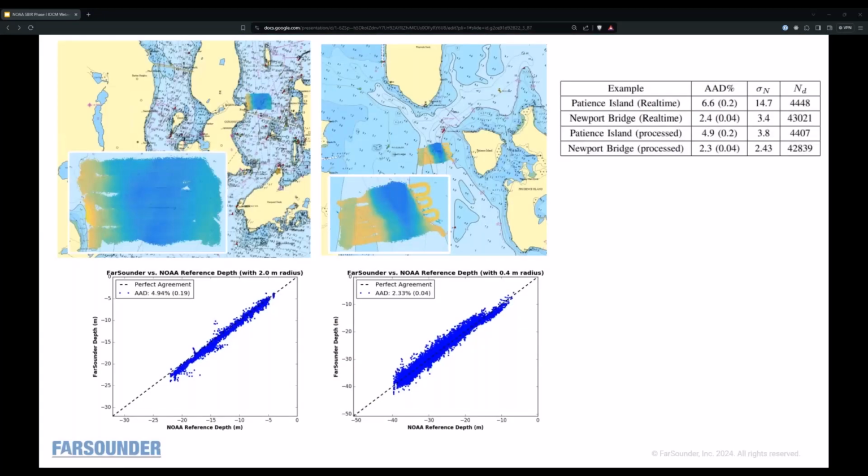We did some comparisons, because your question is about accuracy, in Narragansett Bay of just our gridding approach compared to NOAA data, NOAA multibeam survey data in the same area. So we did sort of unofficial surveys. We just kind of went out and mowed the lawn, recorded the data, and compared to what we had in the NOAA data in the same area. Yeah, so that's how we did a comparison.